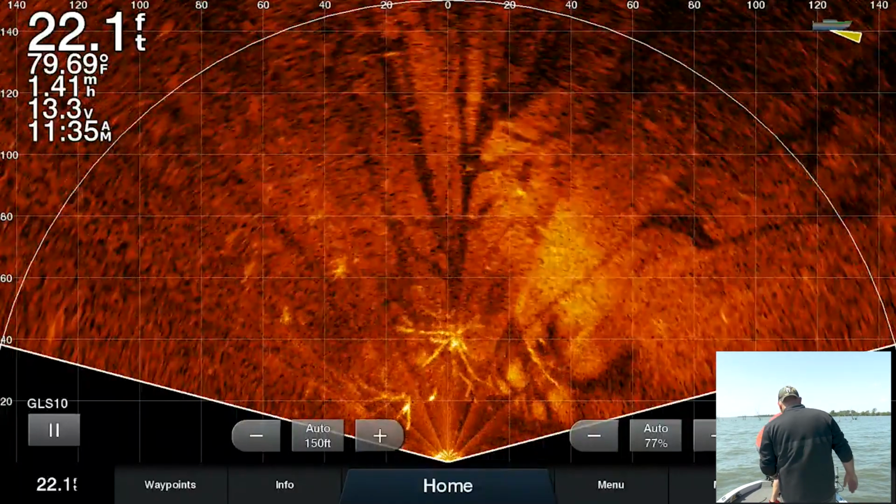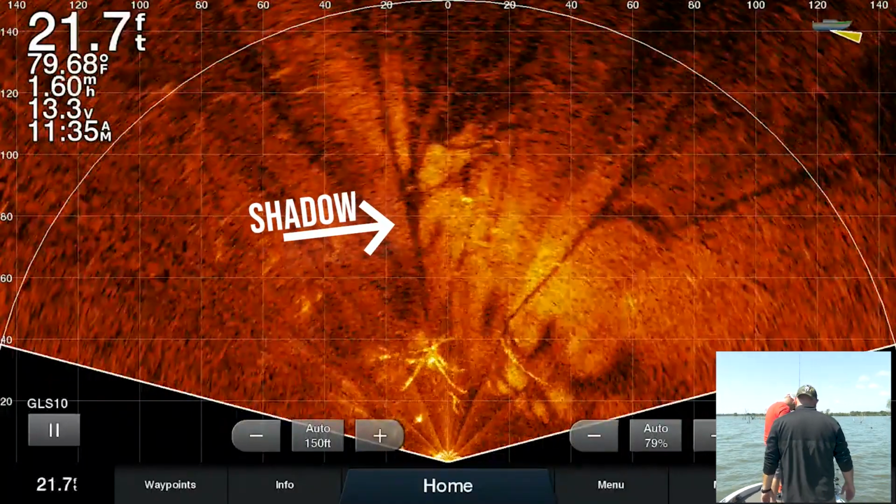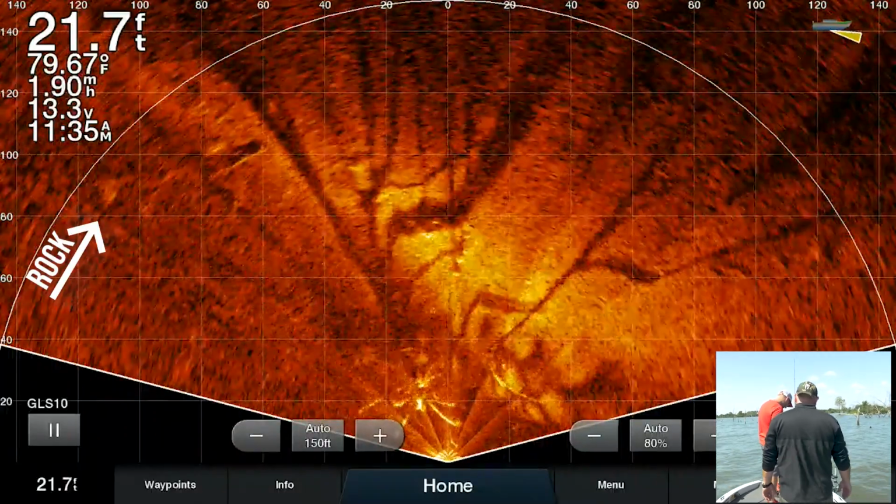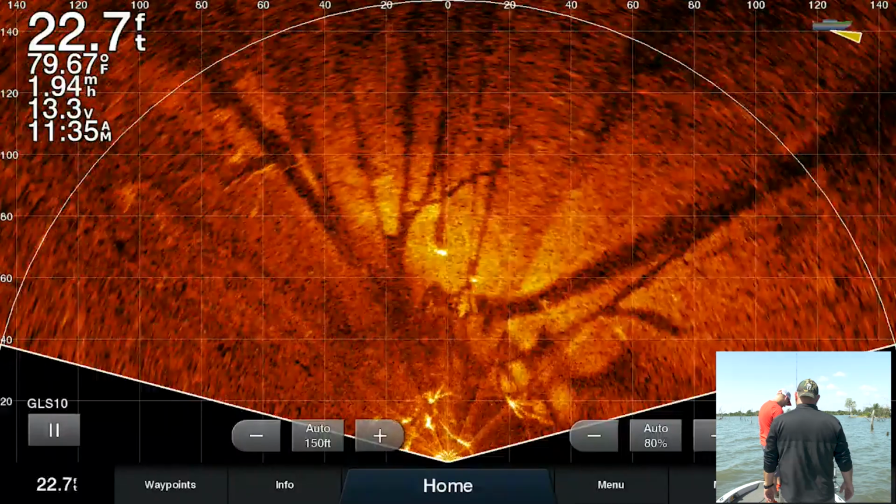That's pretty solid, so you can see there definitely have some height to them. So look at this shadow coming off that one right there. Holy cow, there's some rock. Really interesting perspective to see this in.